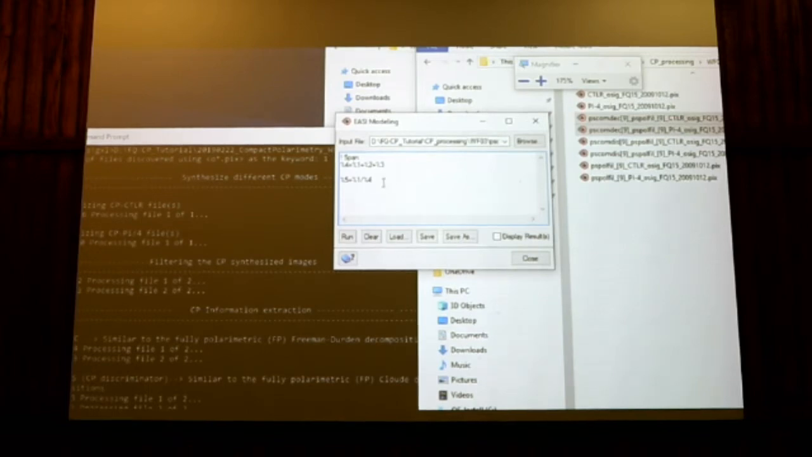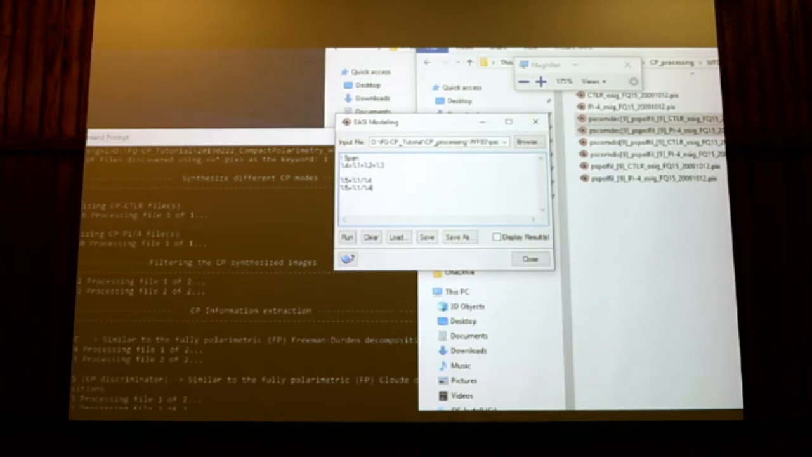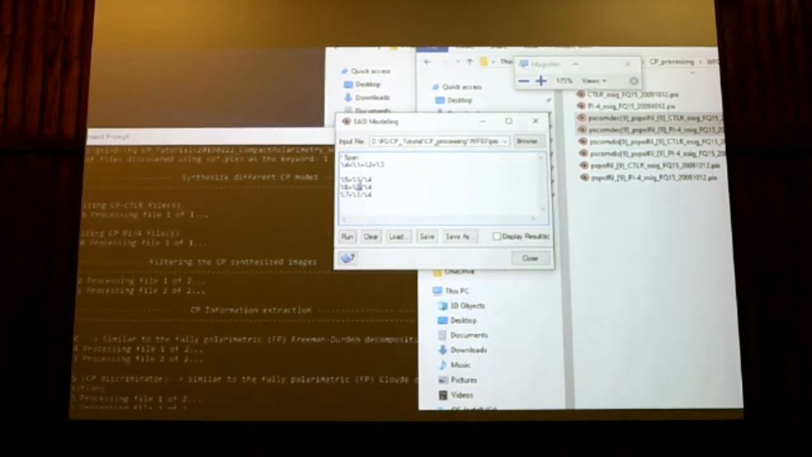And I will do the same for the 2 other channels, so my channel 5, channel 6, and channel 7, which will be channel 2 and channel 3 divided by channel 4.